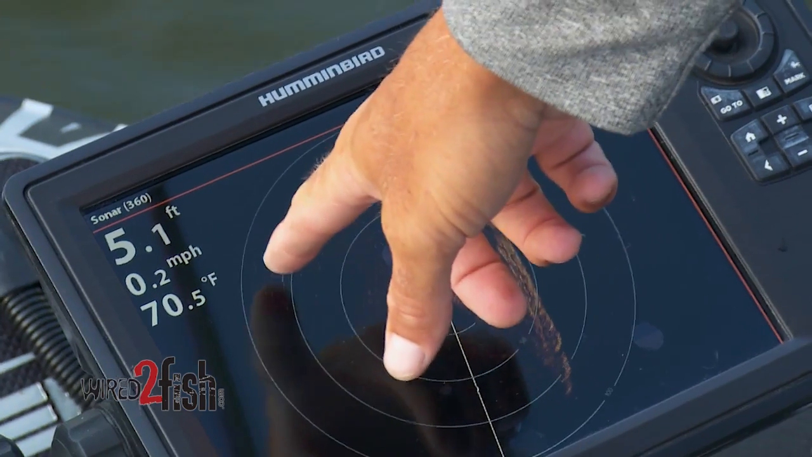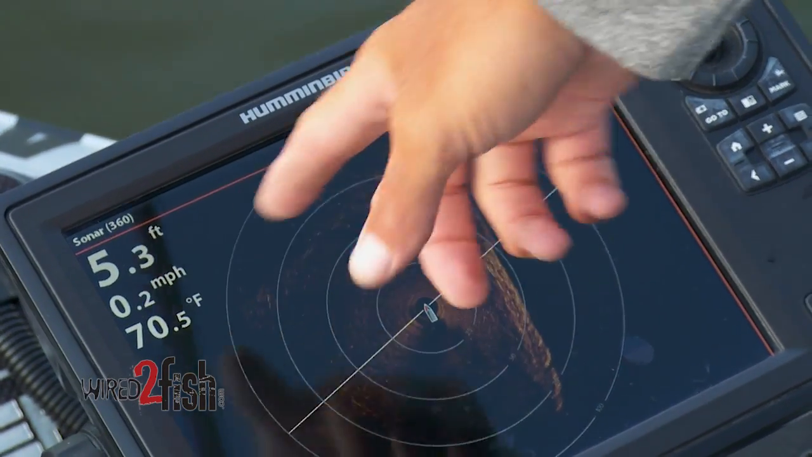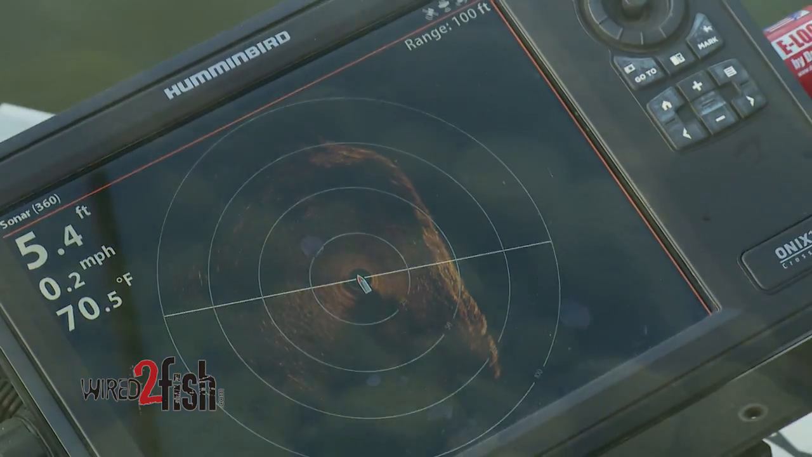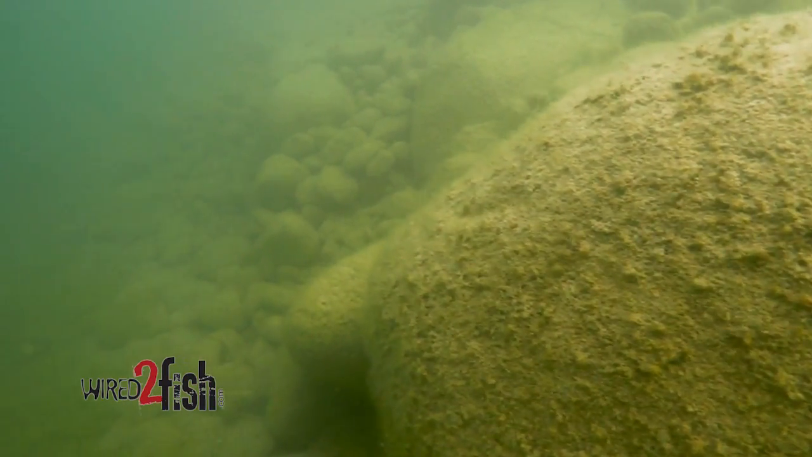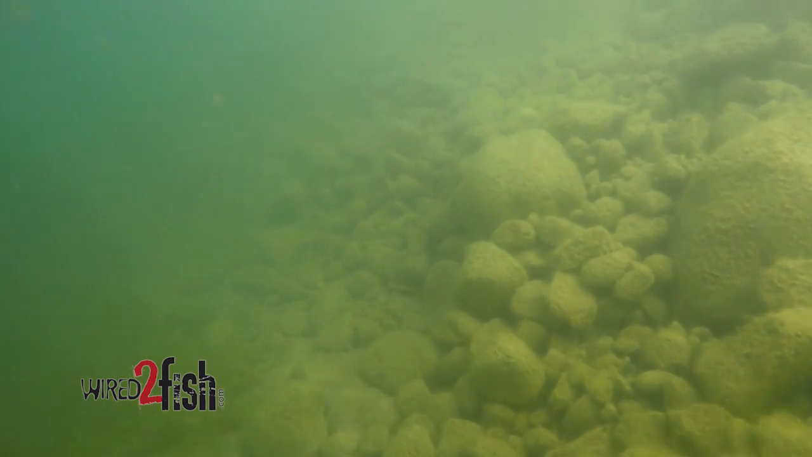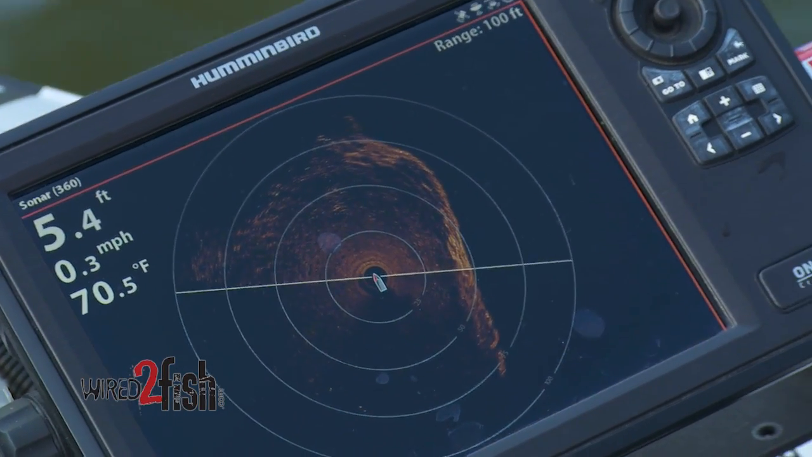I can zoom out and you see how there's this line that goes across right here and it's all black behind it. Well, what that's telling me is that is an edge, right? That's a real steep drop. So just like side imaging would work, it goes out there to a point and then it's black behind that. Well, I know that's a real steep edge, a real steep break.